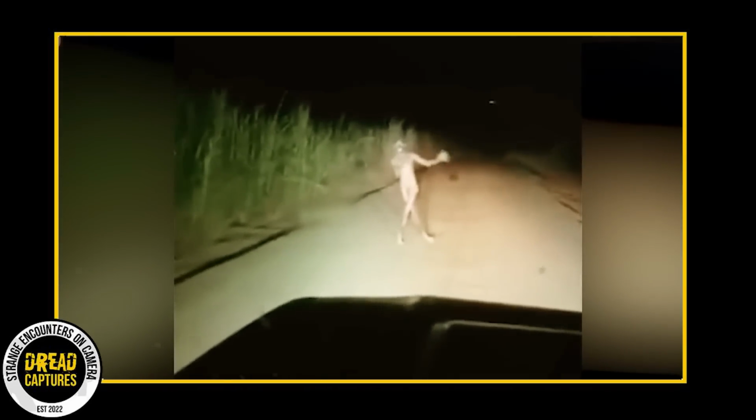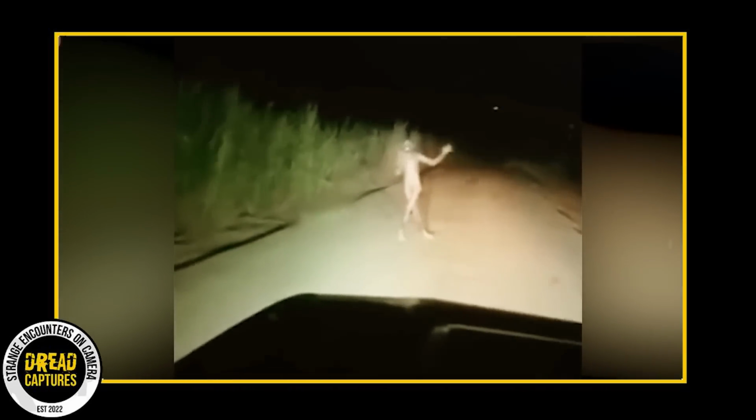Although the exact location of where this video was shot remains uncertain, one thing is clear from the environment. It's an isolated, perhaps even forsaken location. The kind of place where stories and legends are born. Many questions arise from watching this clip. What is this figure? Why is it there? And what was its intent?